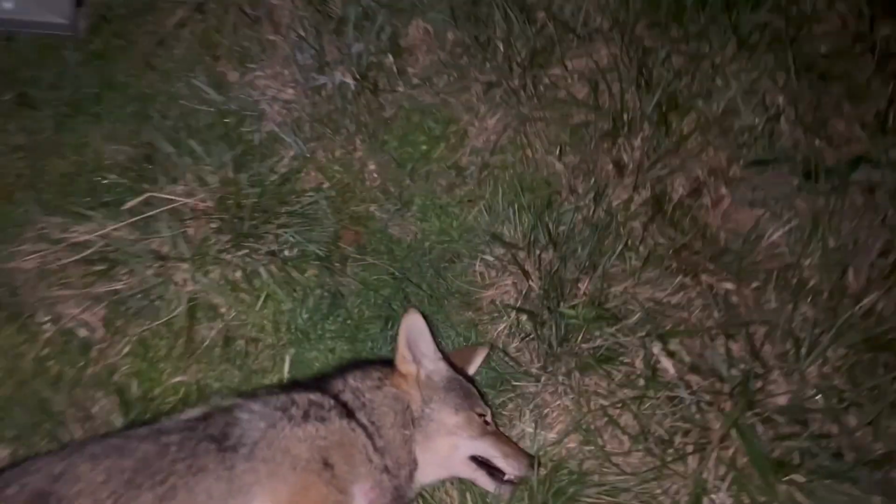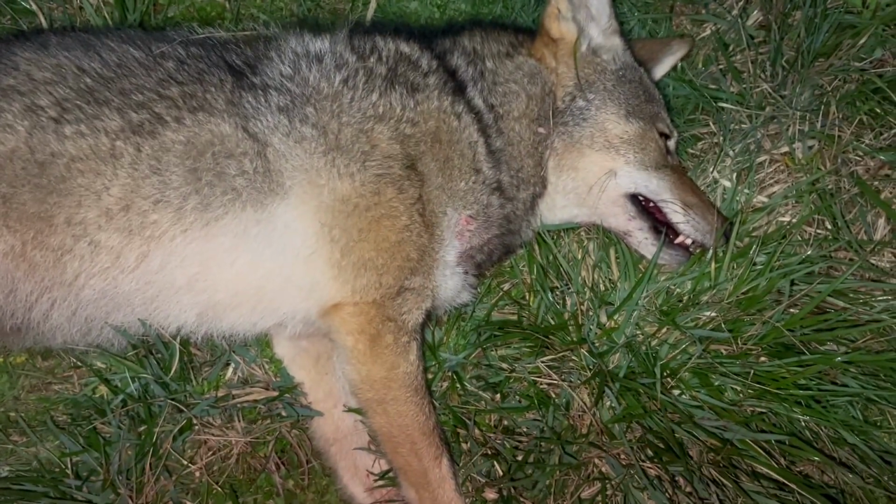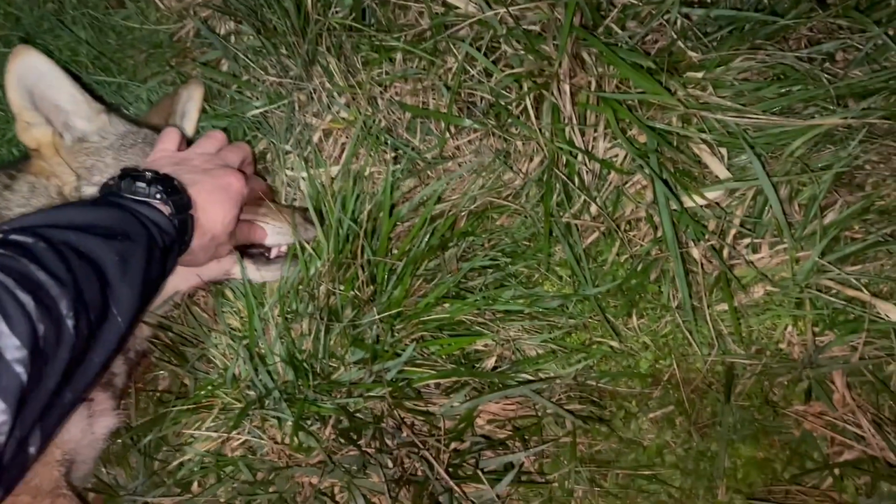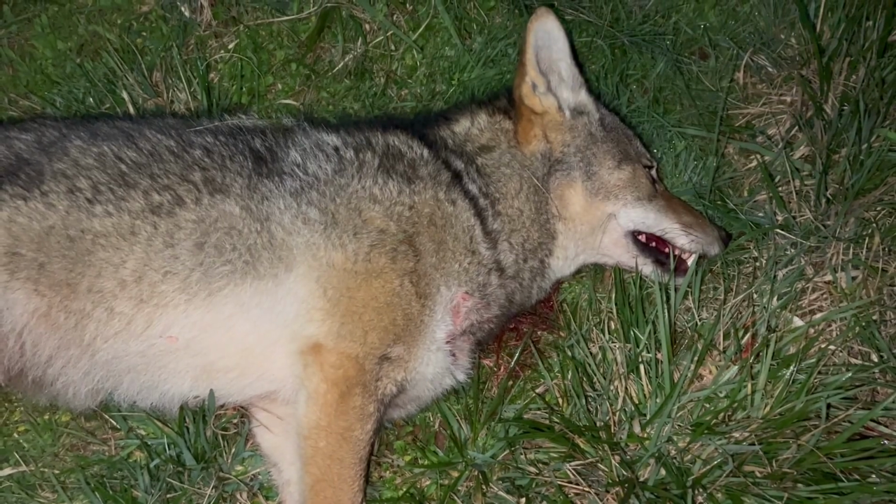But I want to see where Trent hit this dude. I mean, look at this. His shoulder's just done, man. That dog wasn't going nowhere. We just had to take a couple more shots at him to make sure he didn't run out of the field. But what a bruiser. I mean, you hit, that's a dead dog. He just made it a little bit and laid down.